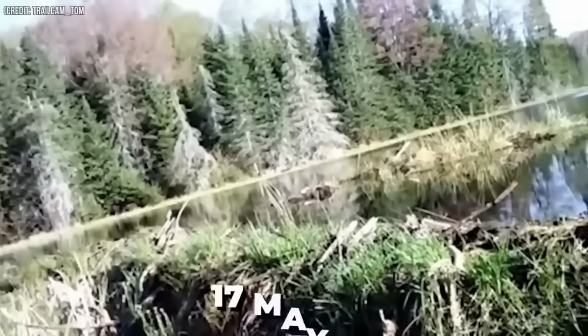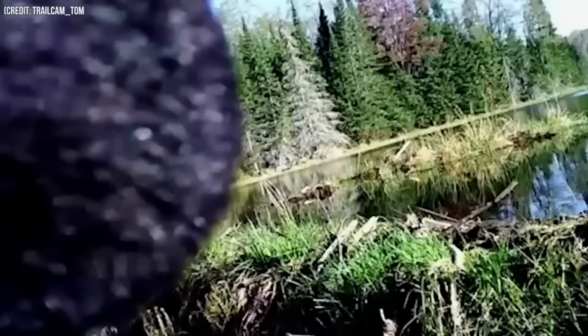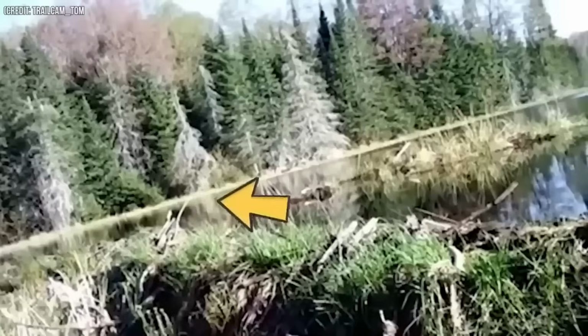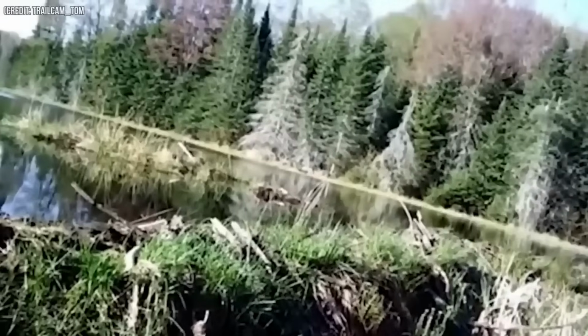Number 35. There's this new video that was shot on May 17, 2023, and it shows this creature going after a trail camera for no apparent reason. When people saw it online, they were like, "Yo, that's gotta be Sasquatch," because this thing was careful not to show its face or anything, and just kept attacking the camera from the left side.